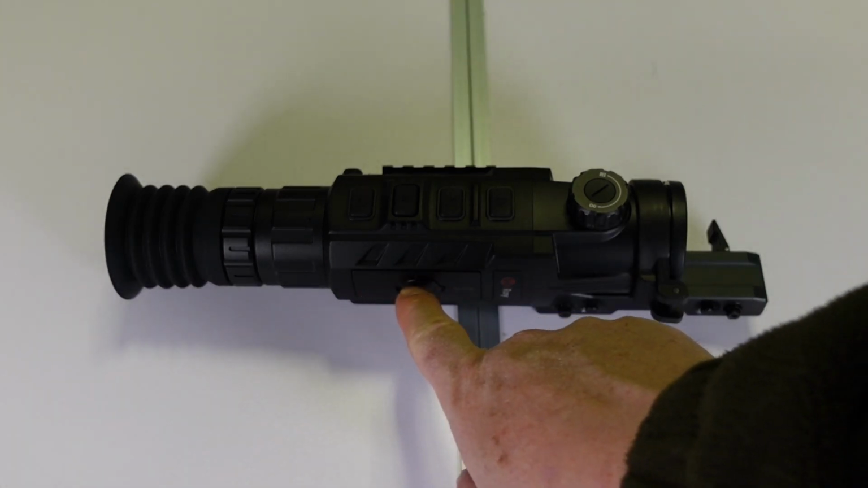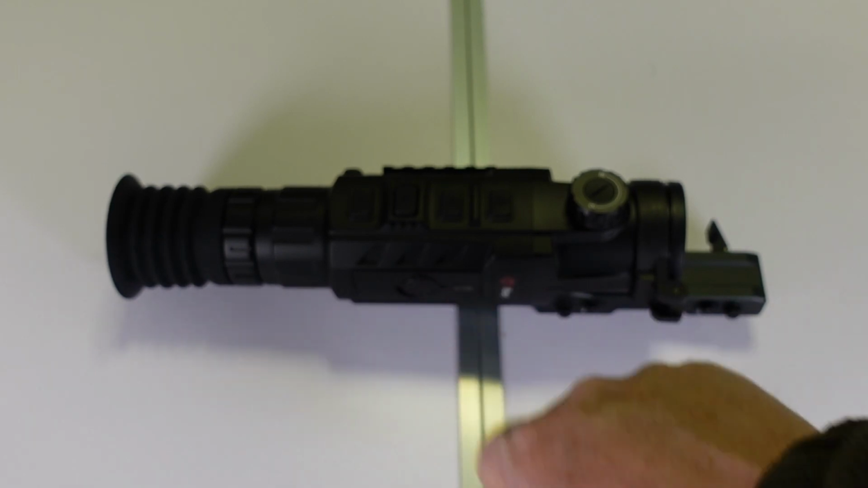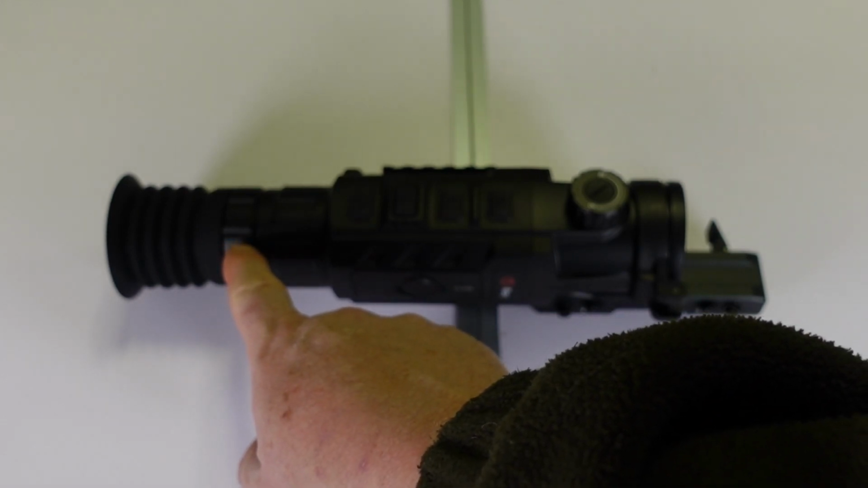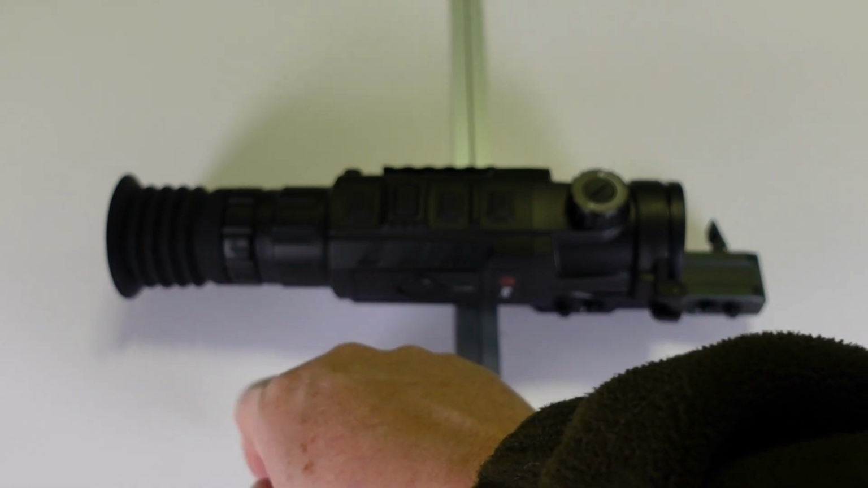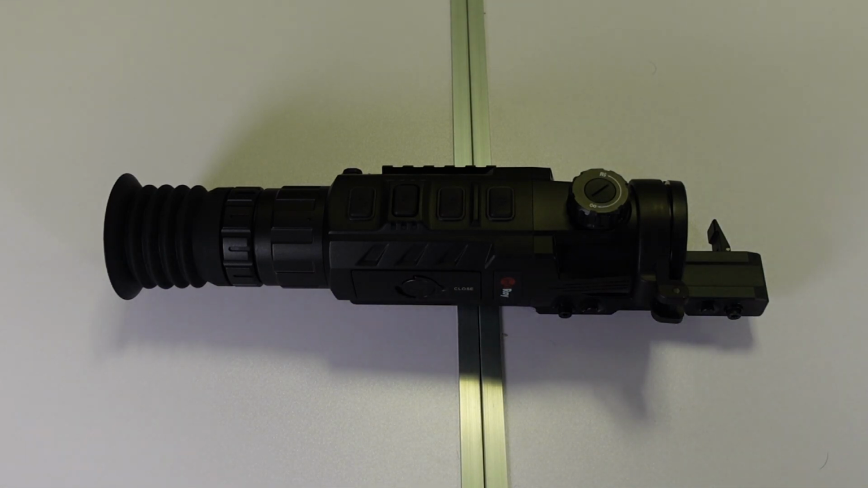This is where the battery goes, and one of the batteries is in at the moment. Then you have the diopter adjustment, so you can get a nice sharp image for your eye. And then here is the rubber eye cup, which helps stop any light from spilling out when you're trying to take a shot, and you don't want your quarry to actually see you.